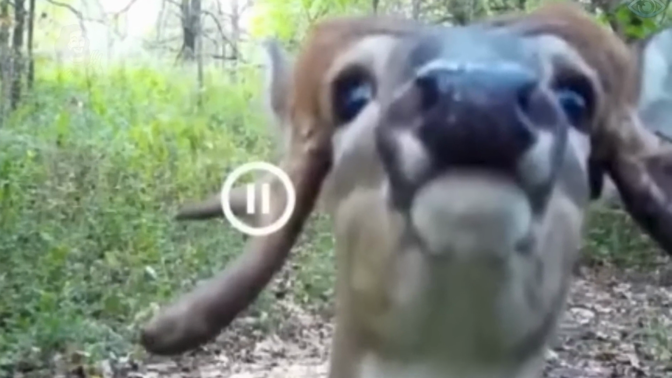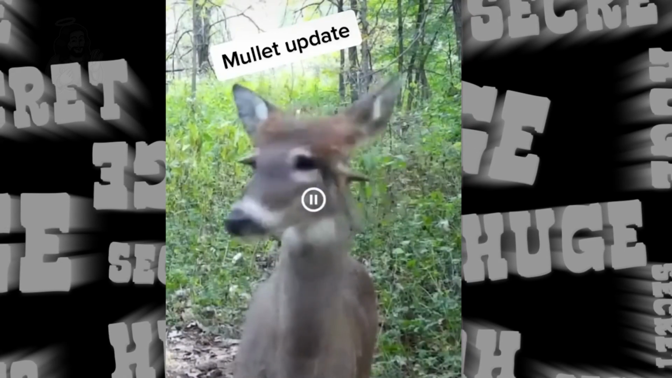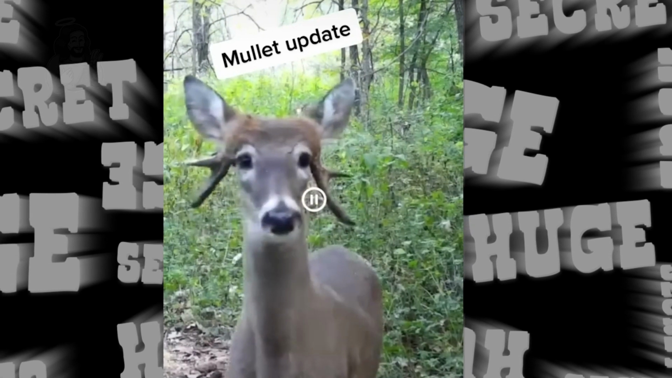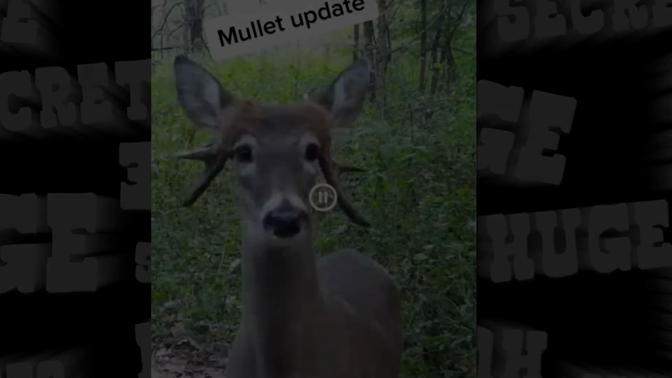In addition to the slightly comical appearance, the deer does not seem to experience any particular inconvenience due to the horns growing down. And you can see how he looks at the camera with interest, apparently wanting to show the world his unusual hairstyle. In this video, a man was riding a horse in the forest.